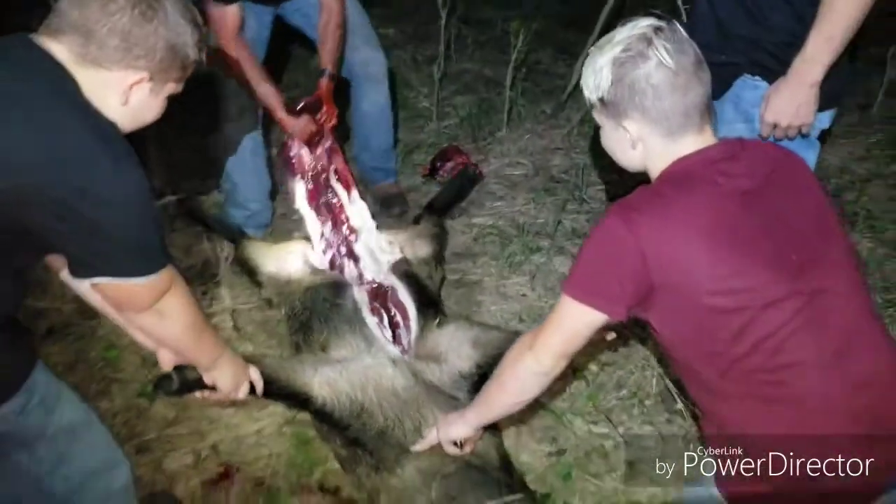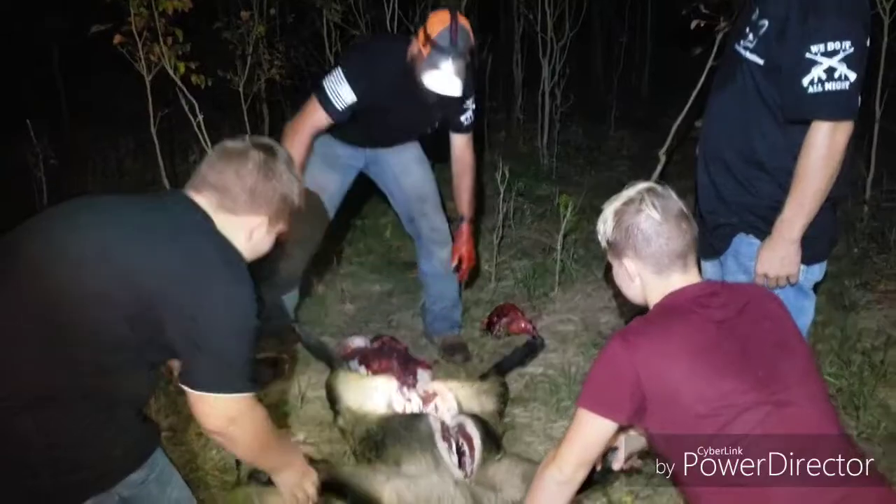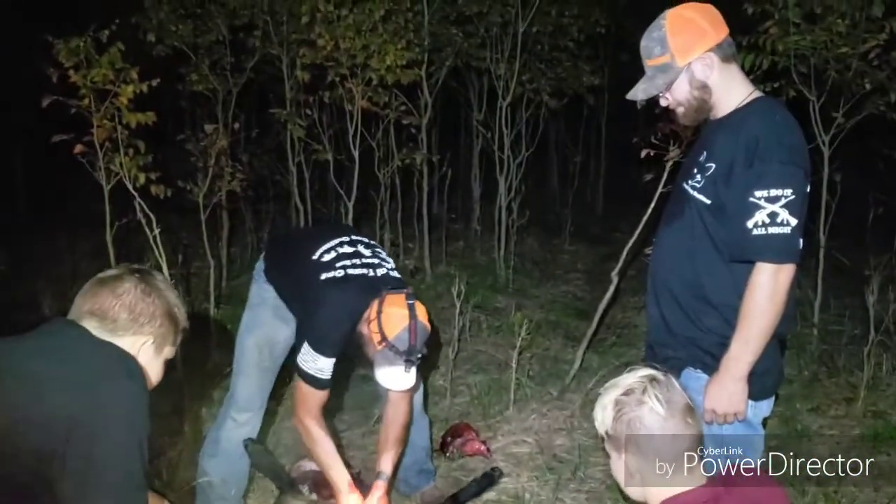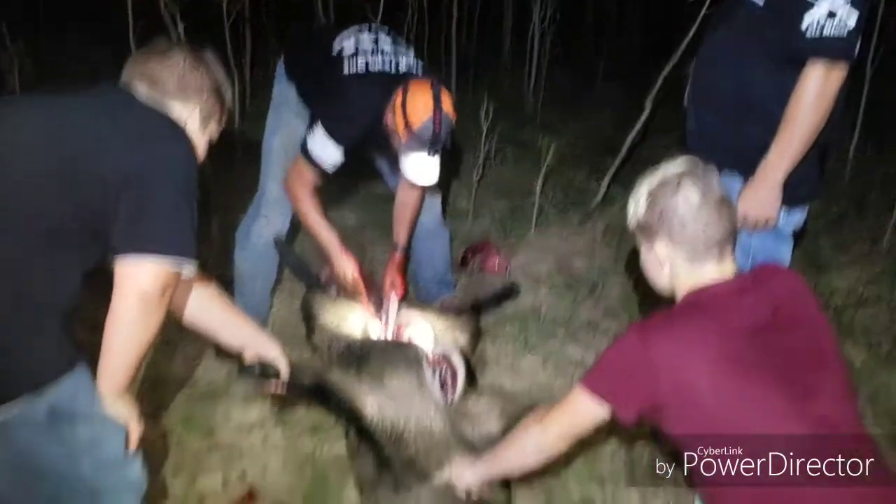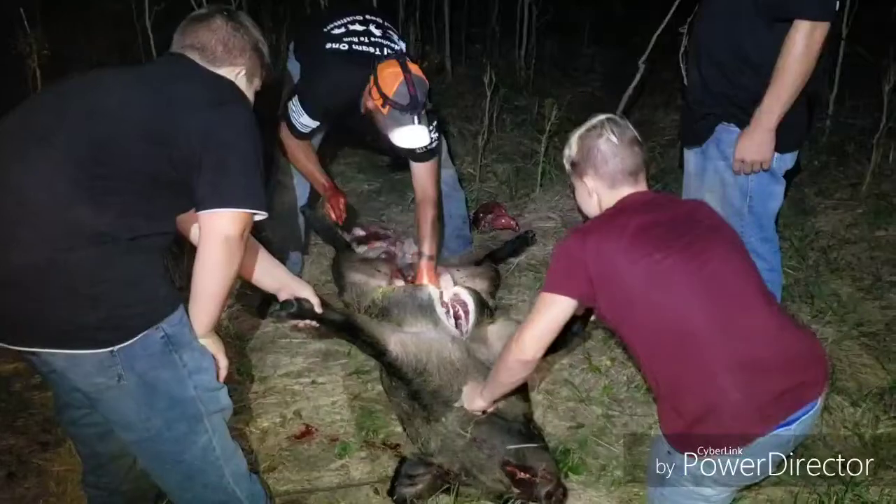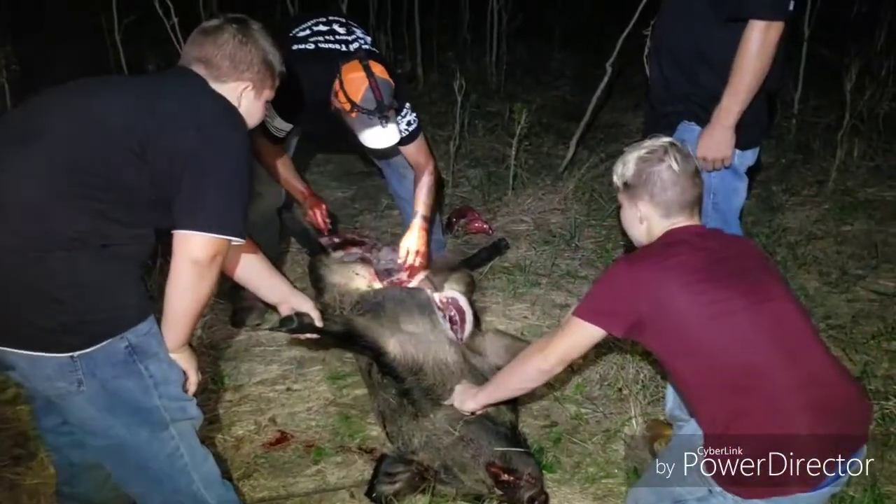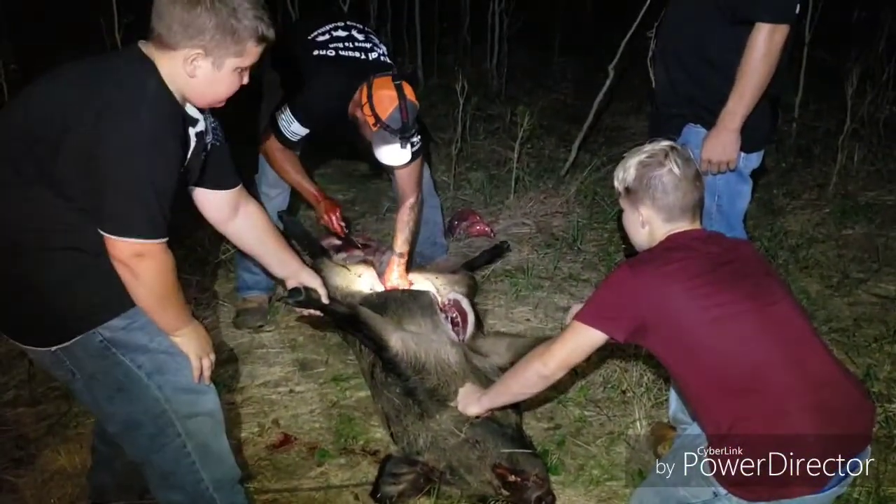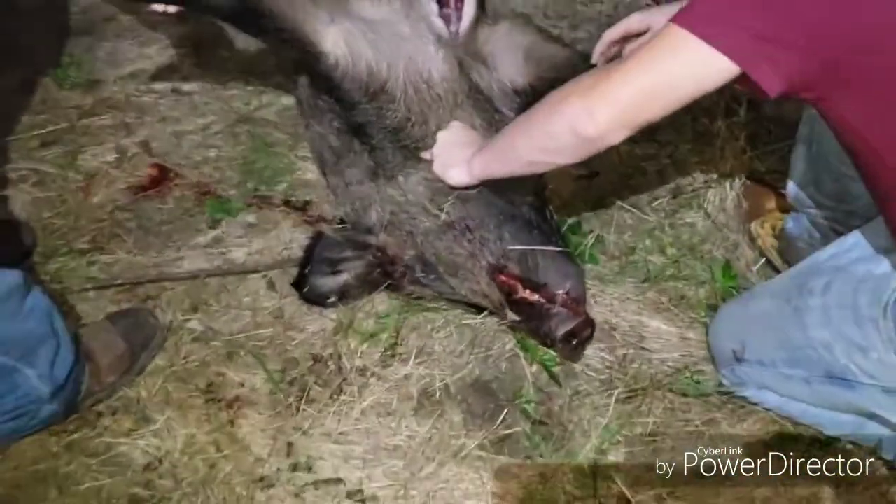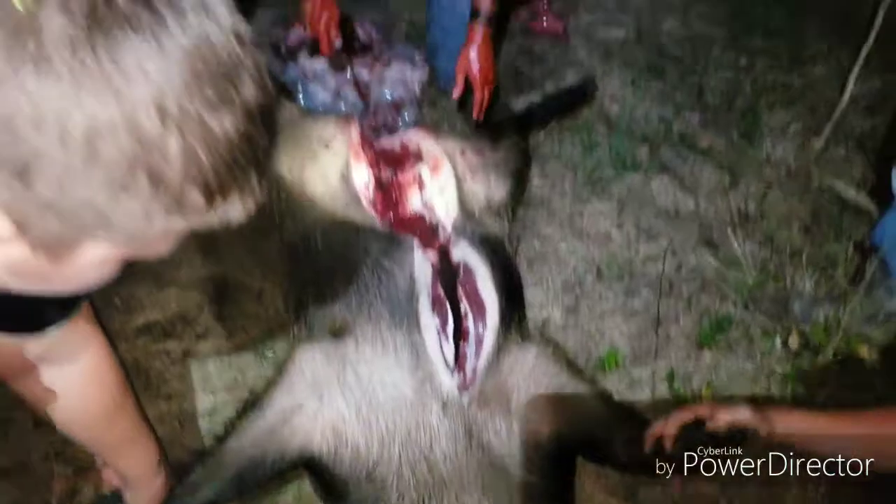All right. Hopefully we got some of the video footage. I tried to get on the thermal. That's how you field dress it out here. That'll make it just a little bit easier to load up on the Ranger. That's a big hog.